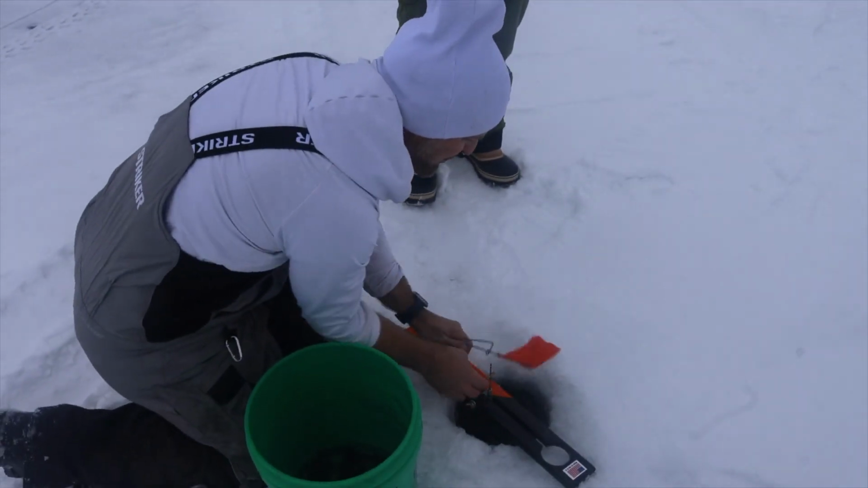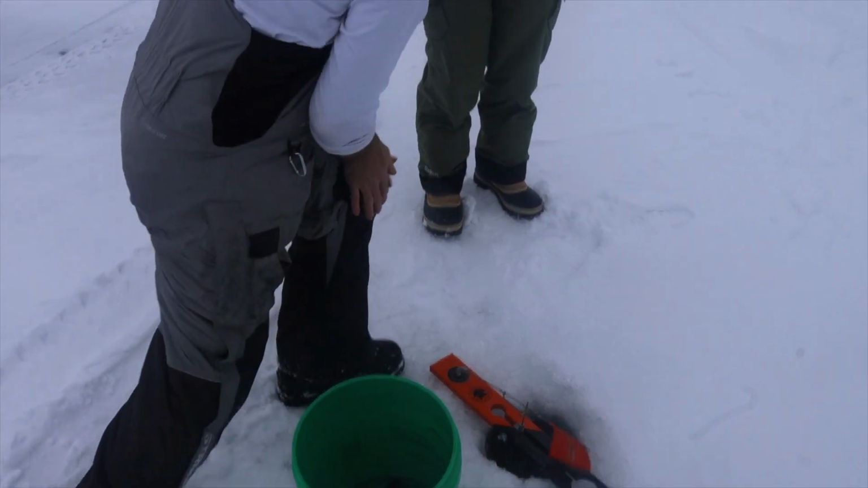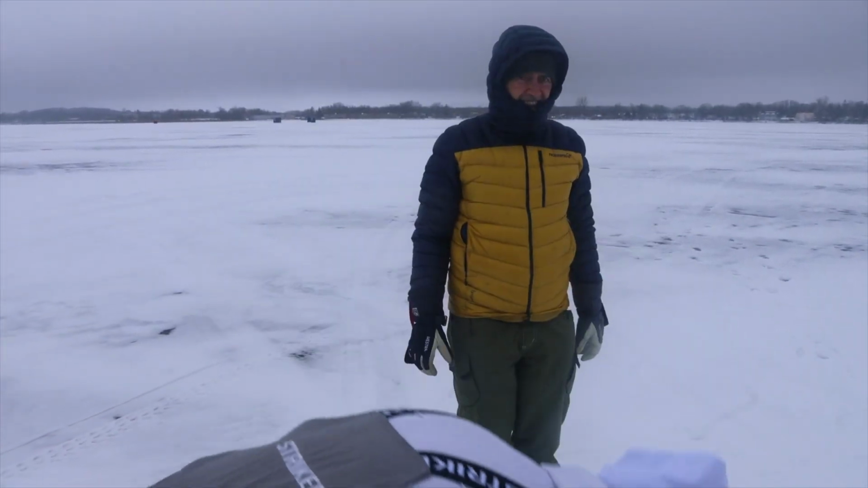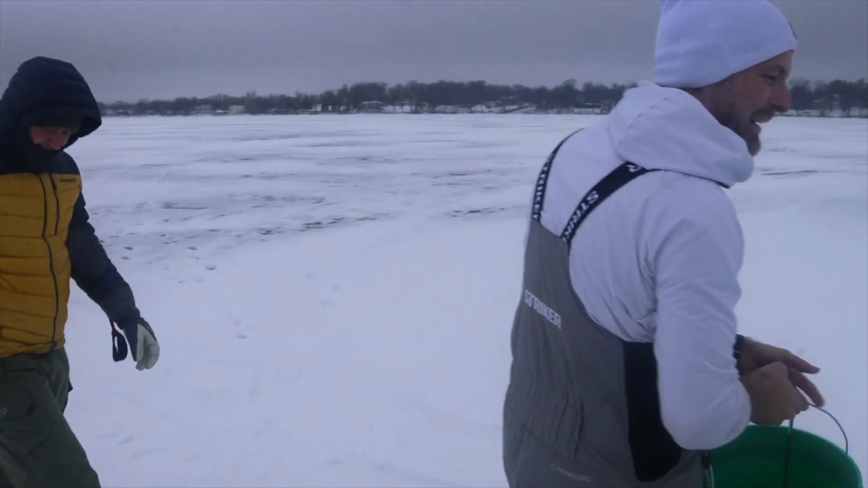I've been out in a blizzard before. By the end of the trip, couldn't find any of my tip-ups because they were drifted over, and it was nighttime. Little headlamp on my head, trying to find them, just gave up after a while. We got a flag up.